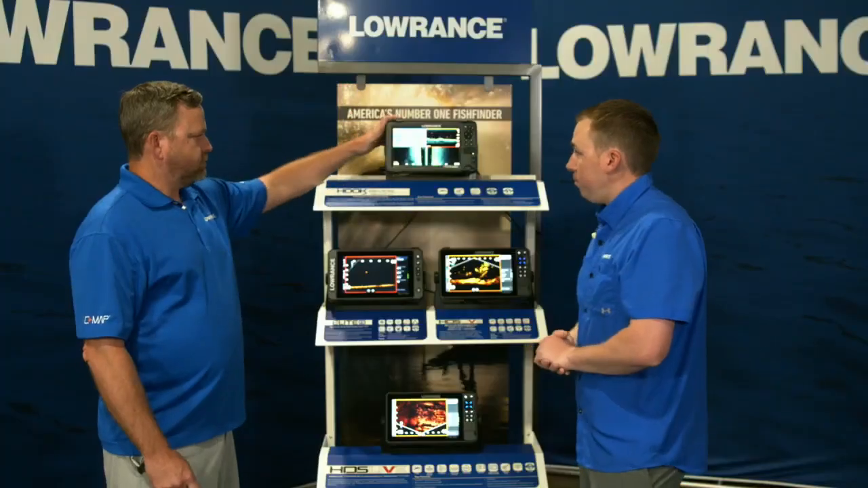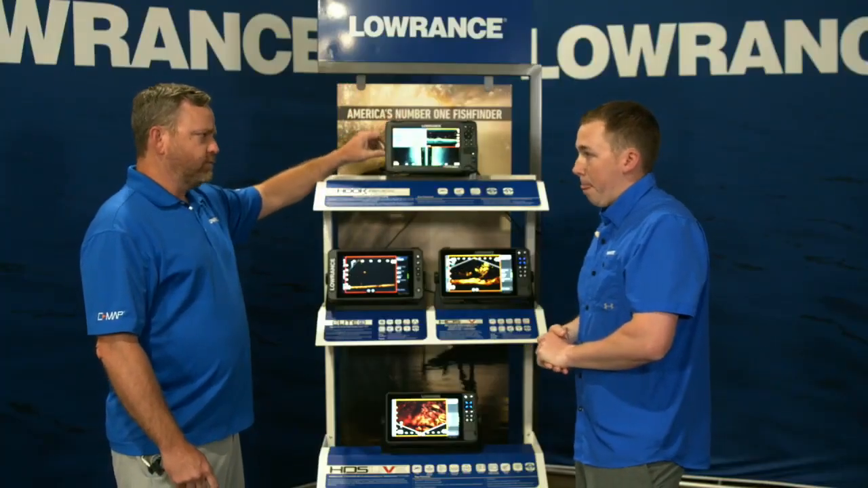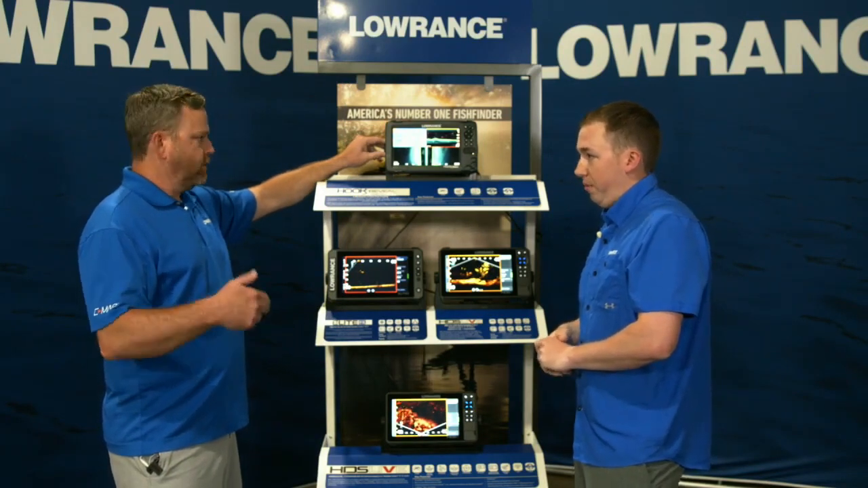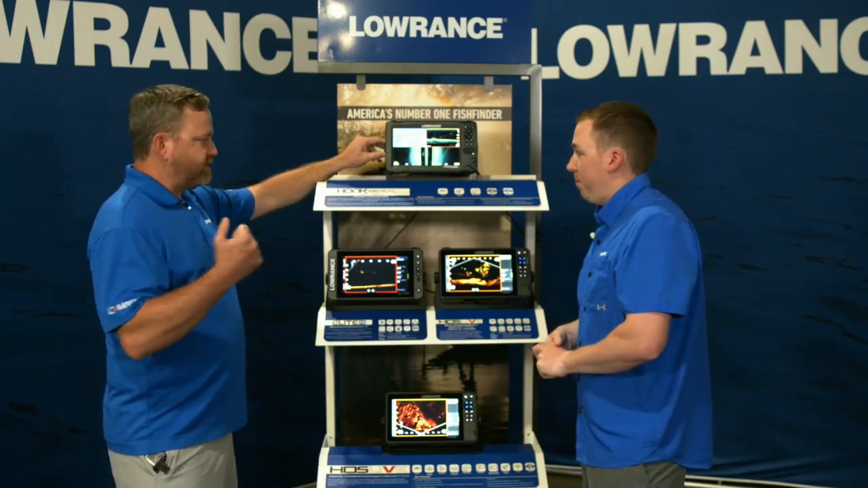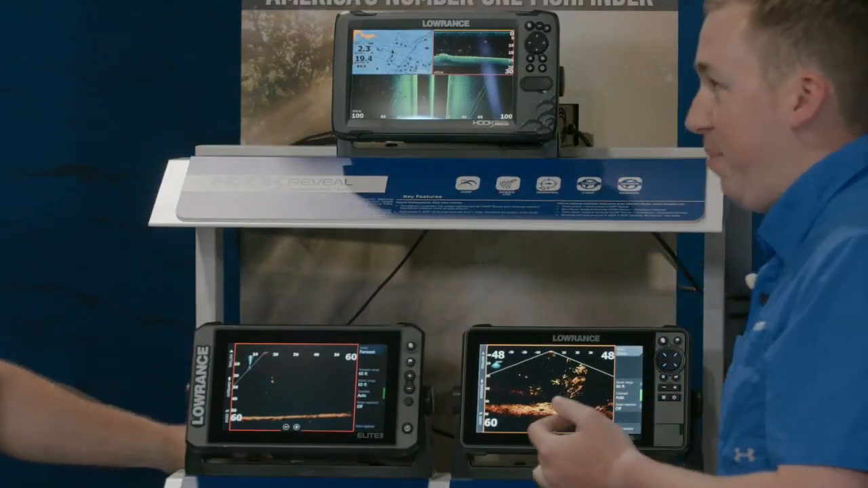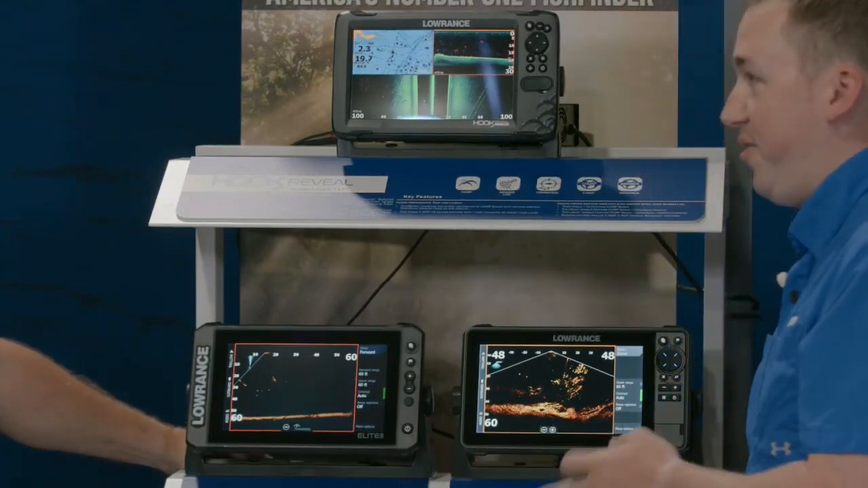So the Hook Reveal, entry level, standalone, doesn't network to anything. So I assume it doesn't do Ghost, it doesn't do Active Target. Right. Give me like the 3 things that just make this product amazing. It's easy. That's the big thing. It's easy to buy, it's easy to install, and it's easy to use. You want 3 right there.